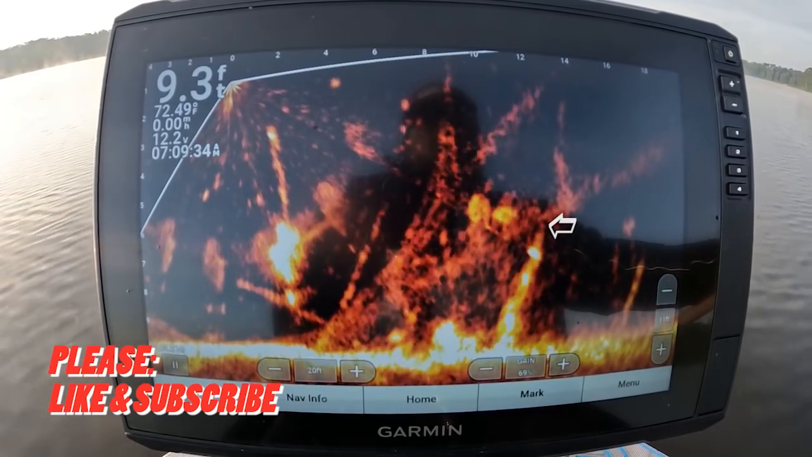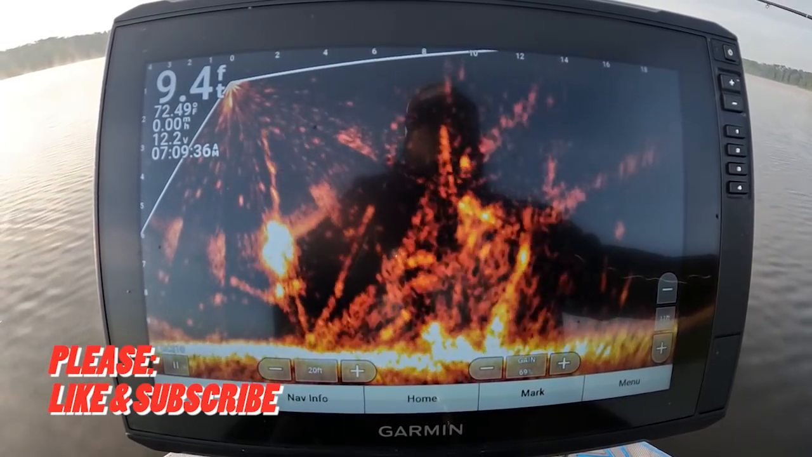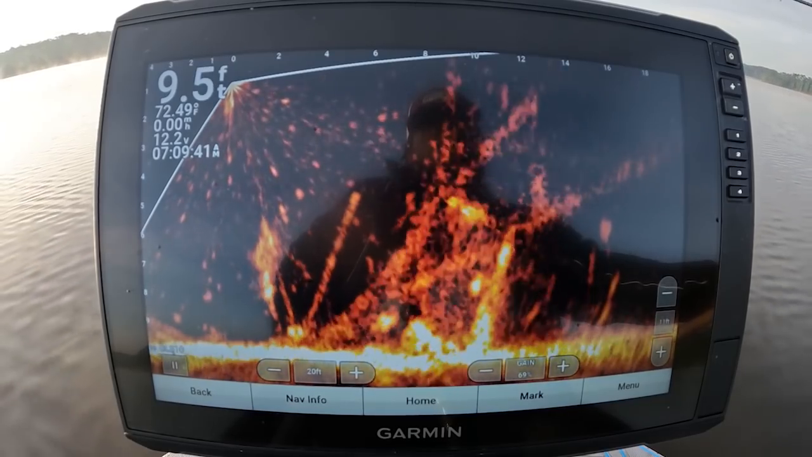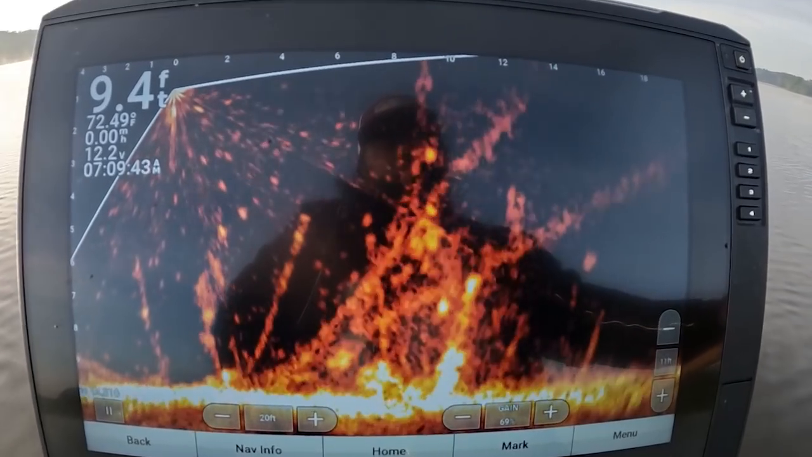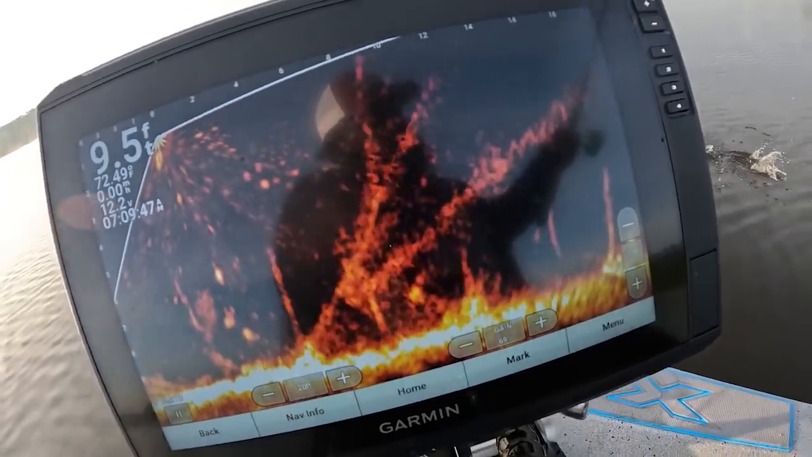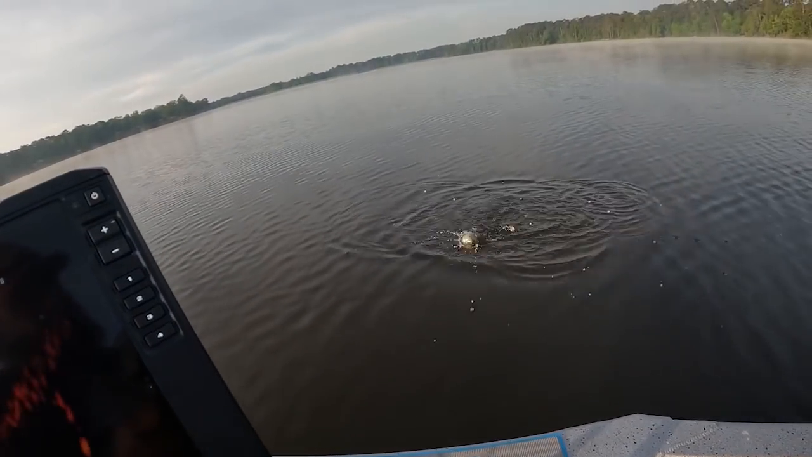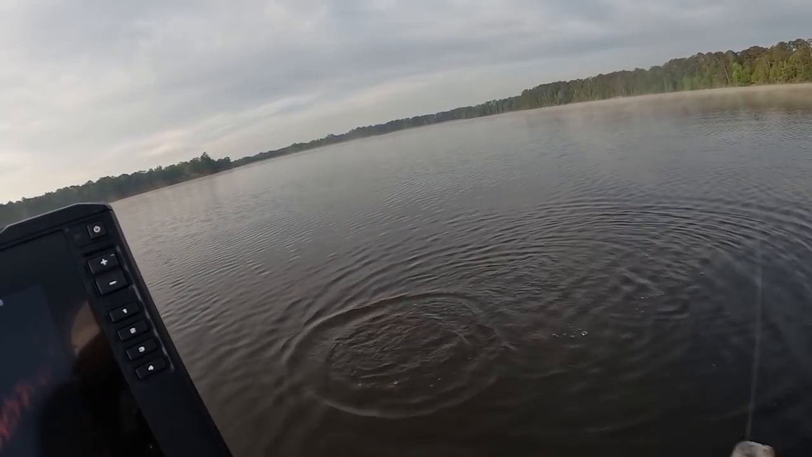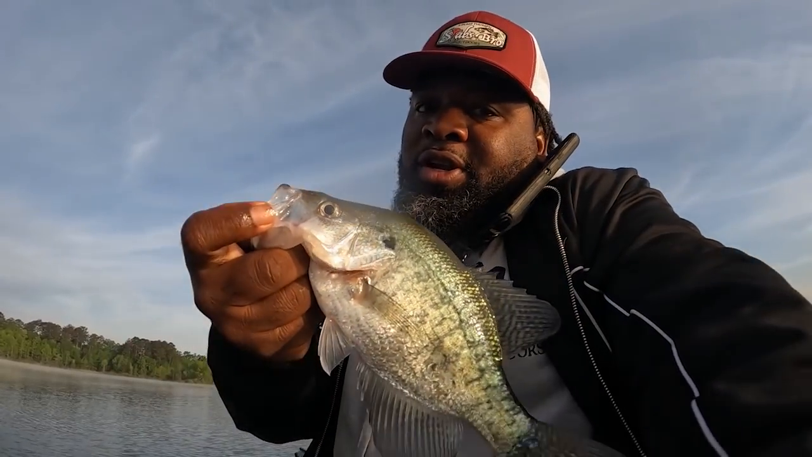Right now, I'm looking at a crappie that's sitting about 5 foot deep, and I just keep picking my jig up, lowering it down, and I finally aggravated it and it finally came and hit it. Boom, right there. Good fish. Was able to get him in. He's in the top lip, so we good for a boat flip. It was a nice little fish.